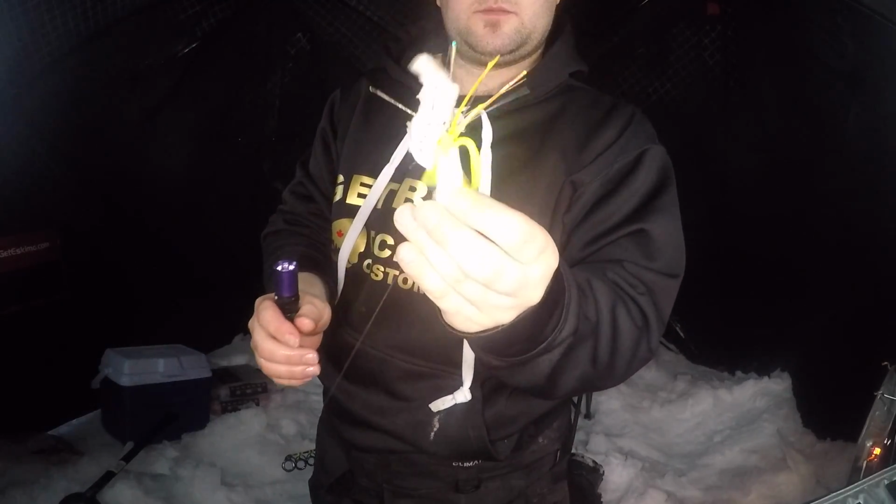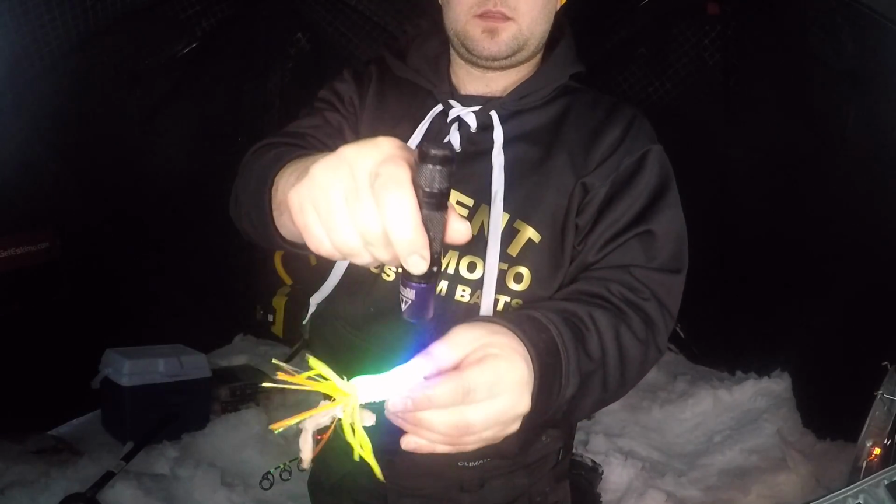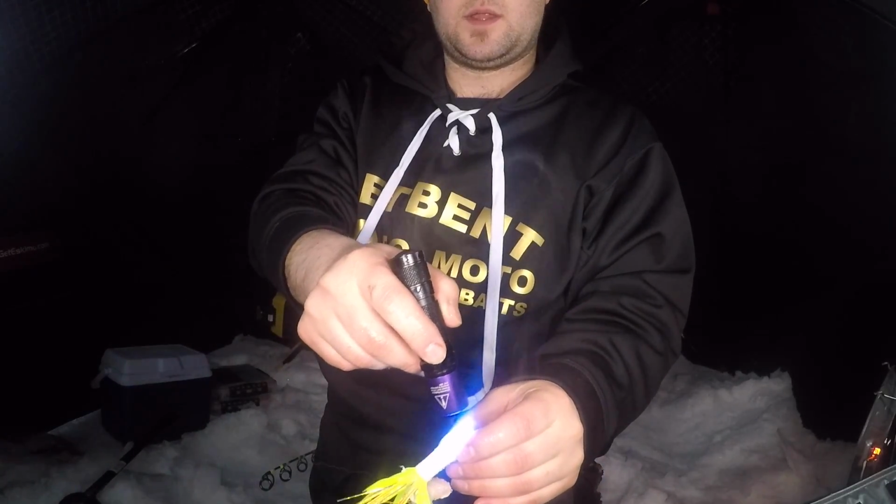Yeah, this morning I'm just using the Moto Walleye 2, the white and chartreuse. Got a little piece of sucker belly on there. One trick is get a UV light. You charge these baits up, taser them before you put them down. You can get these on Amazon, or I think Big Sky Tackle even sells a few on their website.